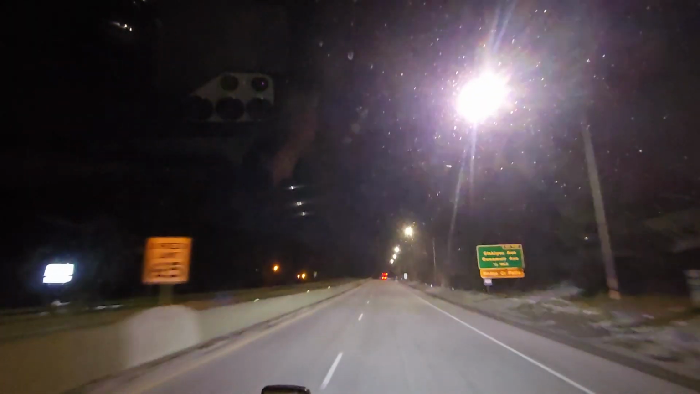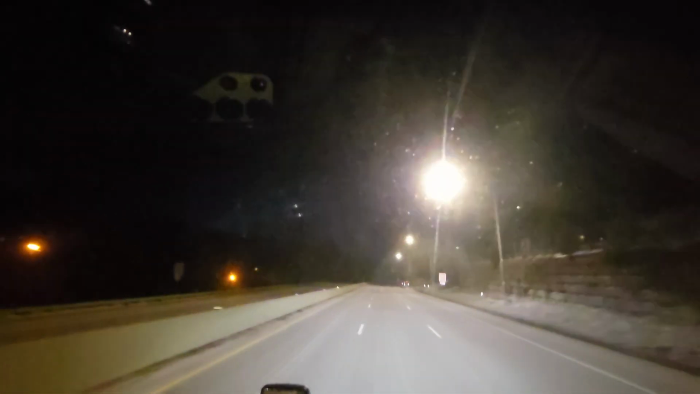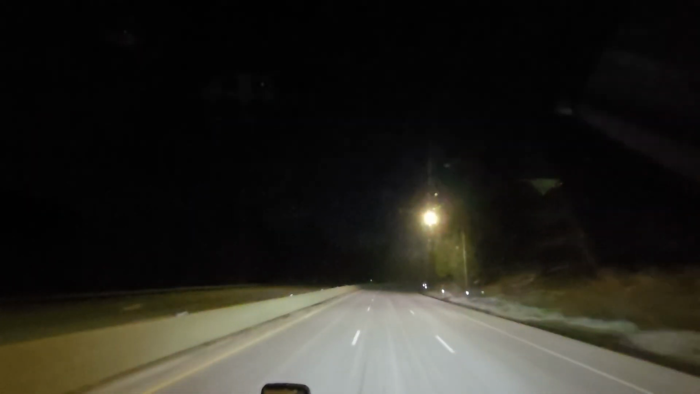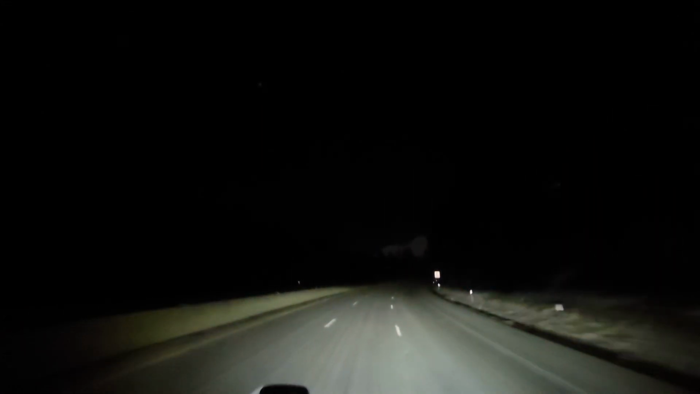And I'm sure y'all can see, yeah, there's a little bit of snow on the ground. Like I said, it's done dropped down to 23 degrees. So y'all know when it's that cold, we gotta be prepared for icy conditions and all that good stuff. I'm getting in this real far right lane because this hill's gonna slow me down, I know.